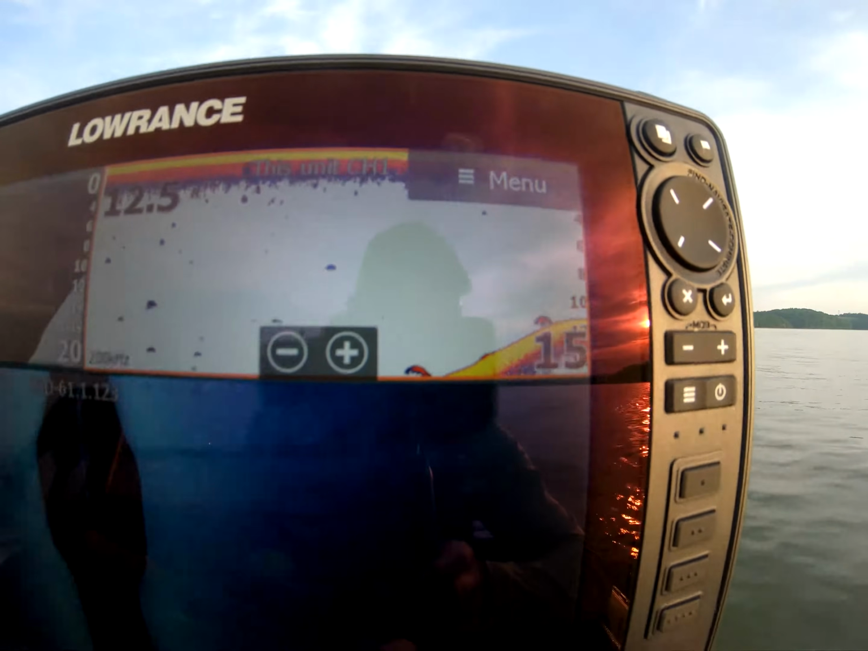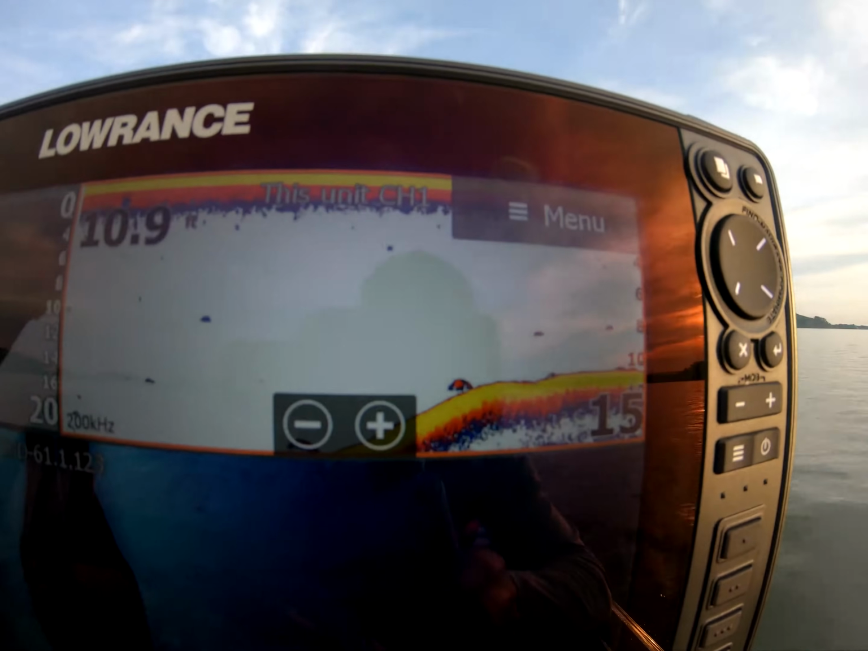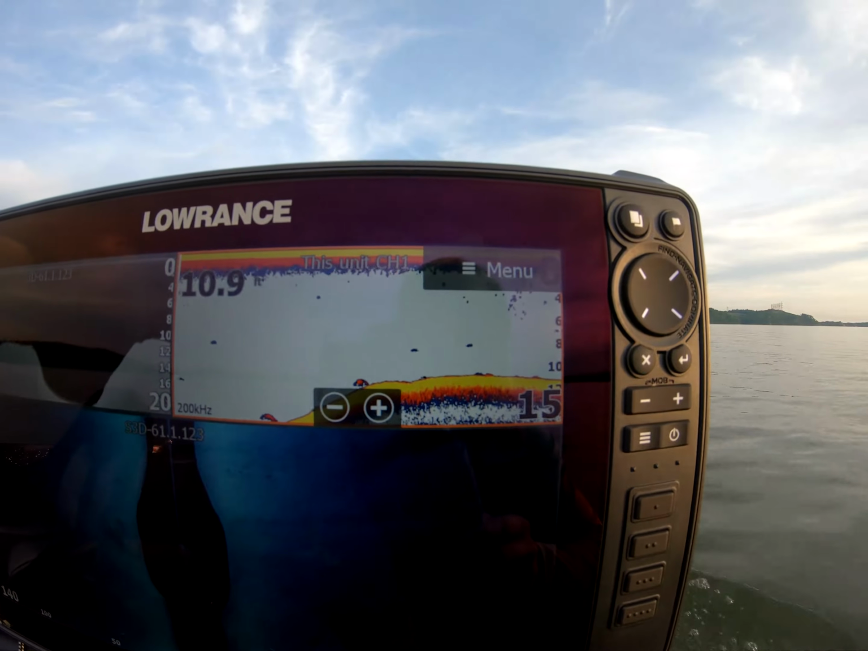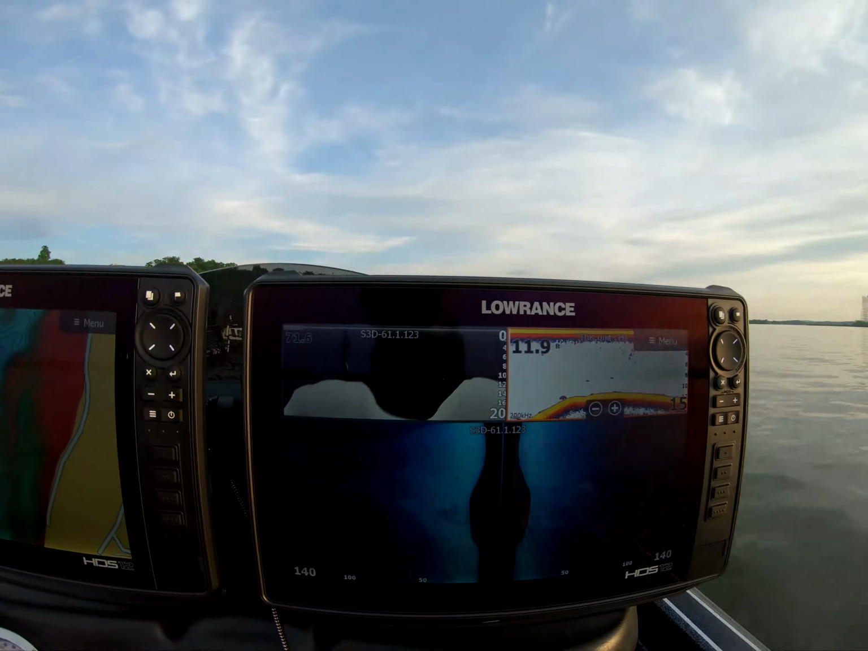Like, there's a bass right there. I would say that is a bass. Oh, there's another one. So yeah, there's a couple bass sitting there. They're set up perfect right on that drop. They look like pretty decent ones right there.